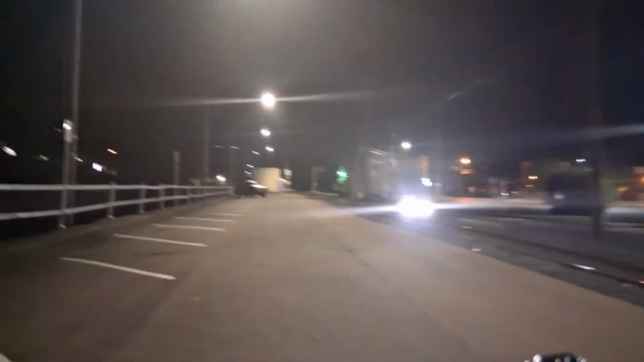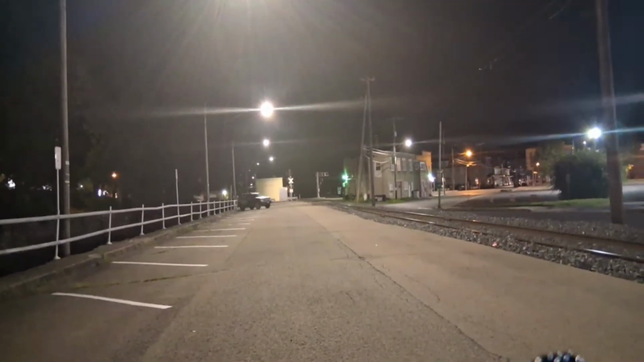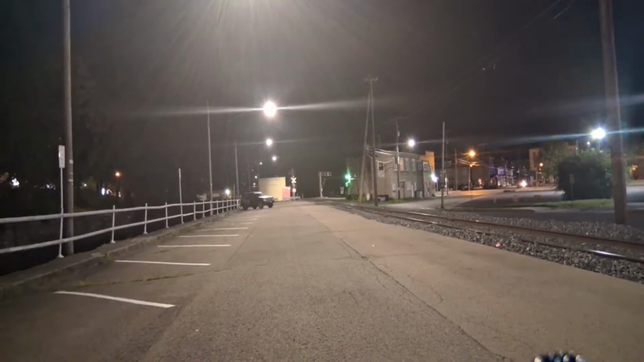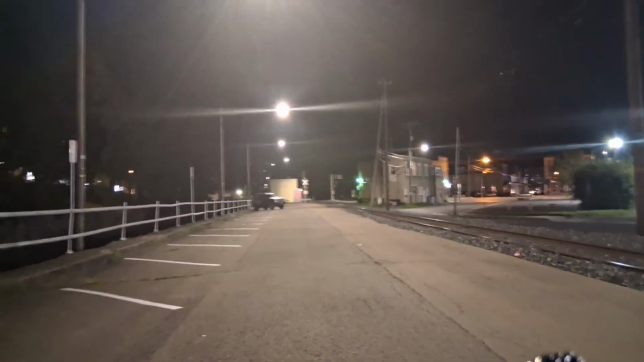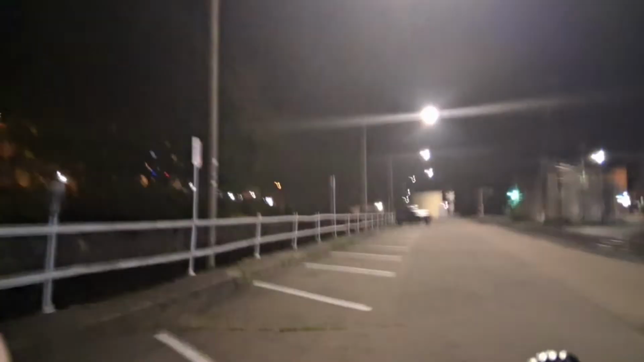All right, we're gonna turn the Osmo on real quick while we do this approach. All right, the Osmo Action is recording. We're investigating what could possibly be a homeless person living down here. Someone down on their luck. There's nothing over the side of the bank.